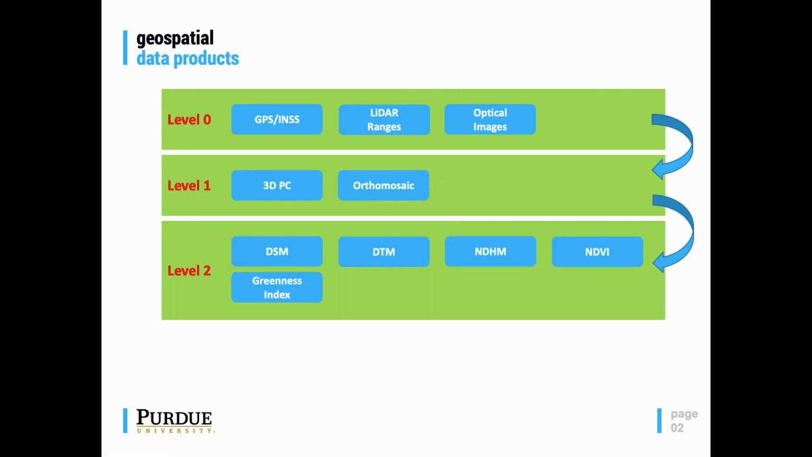Level 2 data products are generated from the Level 1 data product, and these products usually include digital surface model and digital terrain model, and what we call normalized digital height model, which represents height above ground that is usually calculated by subtracting the digital terrain model from the digital surface model. When we have optical images being collected, we can also generate different vegetation indices such as NDVI, which is normalized difference vegetation index, or greenness index, and so on.